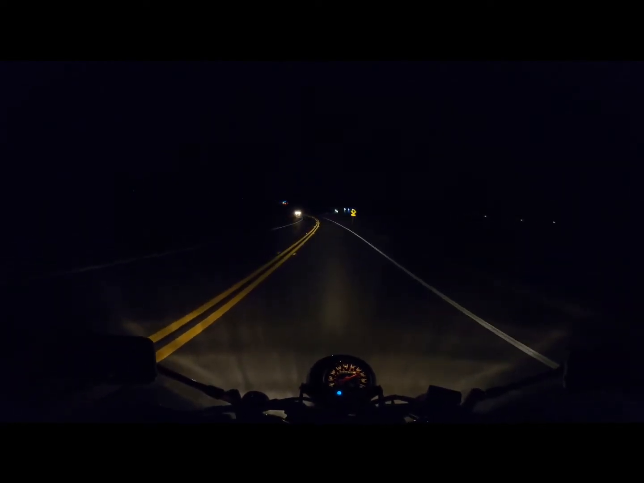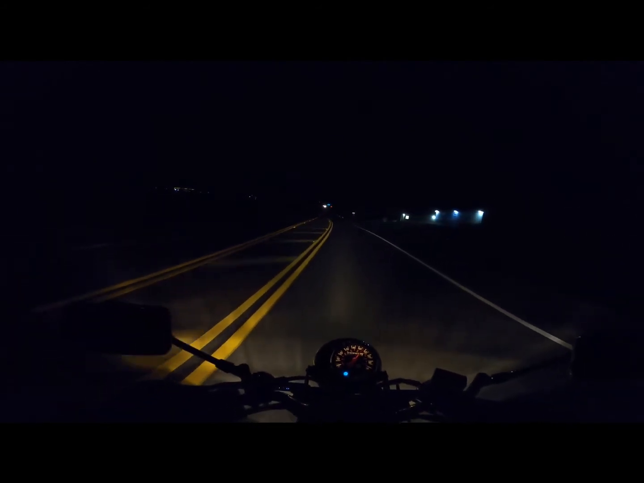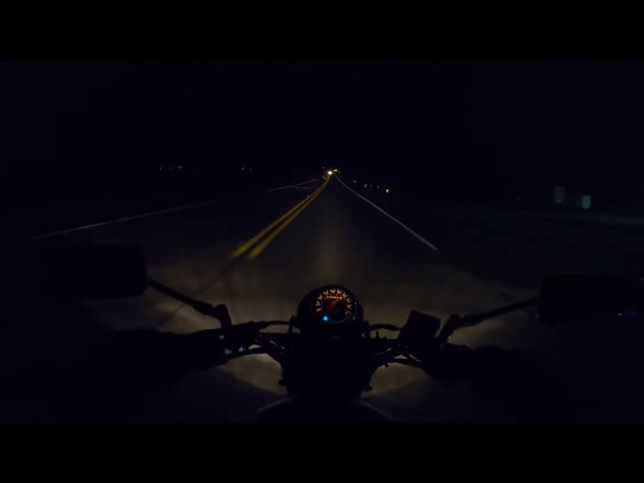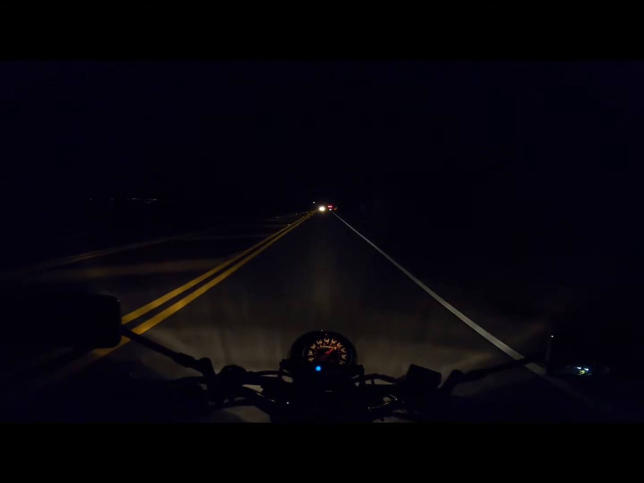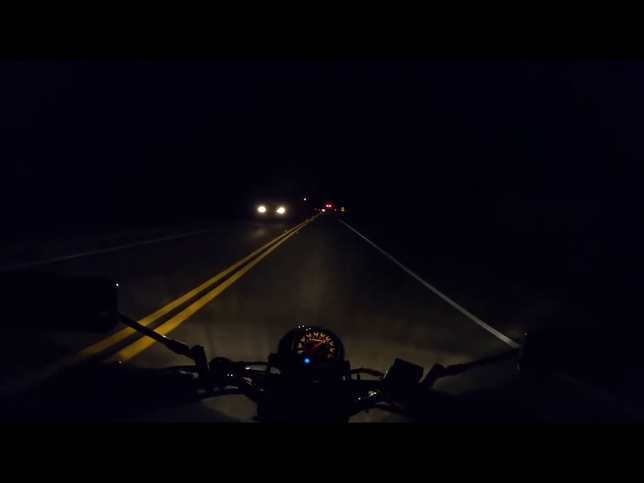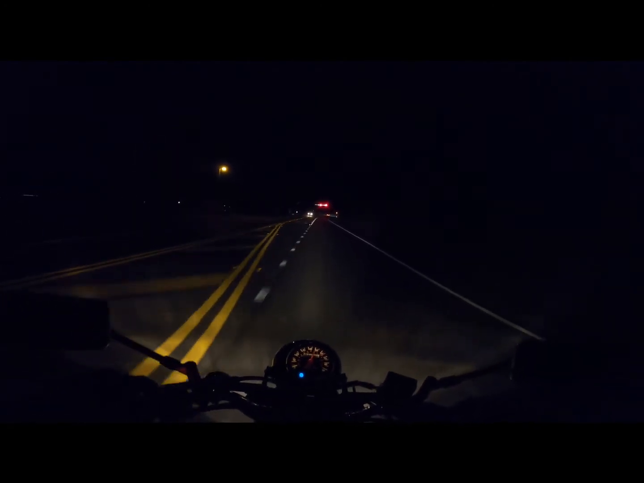I see a cop. That's a cop. There's a cop right there. Hi, cop. Hello. I'm totally not speeding. Oh dear. Yeah, the cop is running. Yeah, that would have been fun. Let me check my mirror behind me. Nope, still the same jackass truck behind me with bright ass lights.